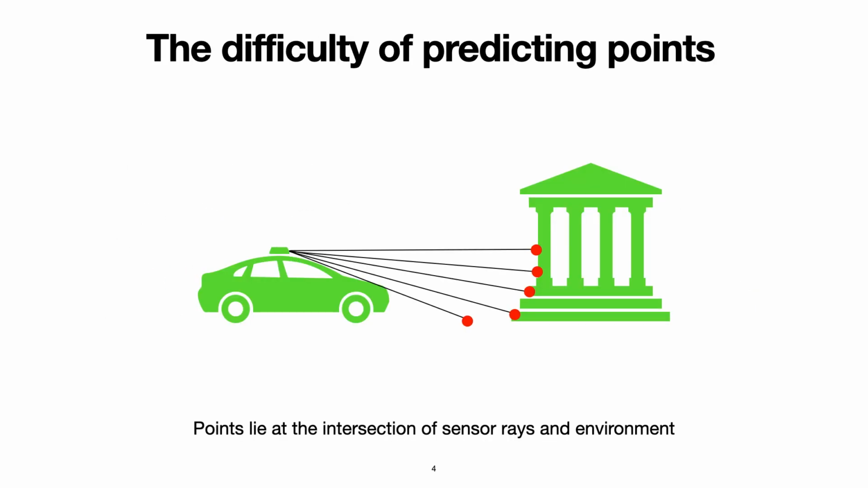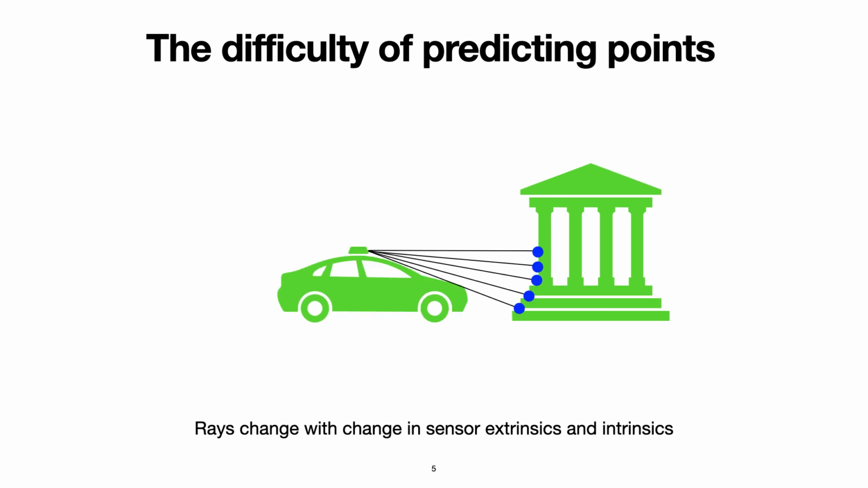While this seems straightforward, understanding where a point will move in the future is non-trivial. Points depend on the intersection of rays from the lidar sensor and the environment. These rays change with change in sensor extrinsics, that is, the motion of an autonomous vehicle, and sensor intrinsics, that is, the ray sampling pattern. Therefore, accurately forecasting points requires accurately forecasting these sensor parameters.